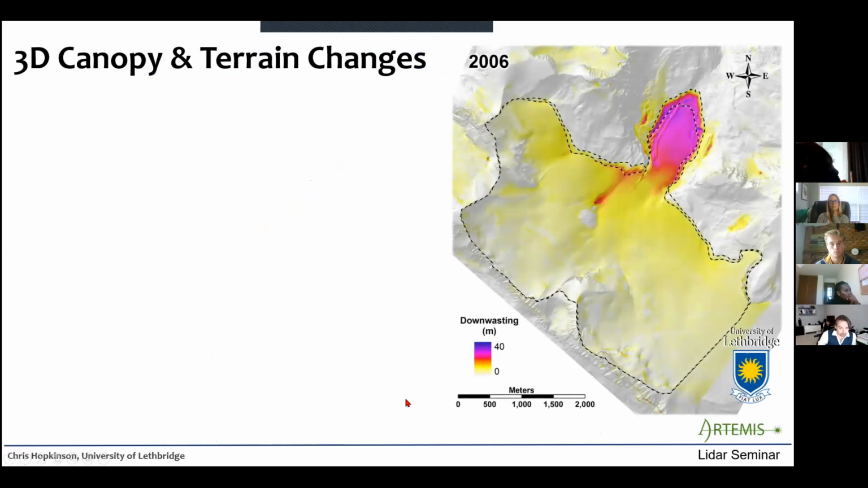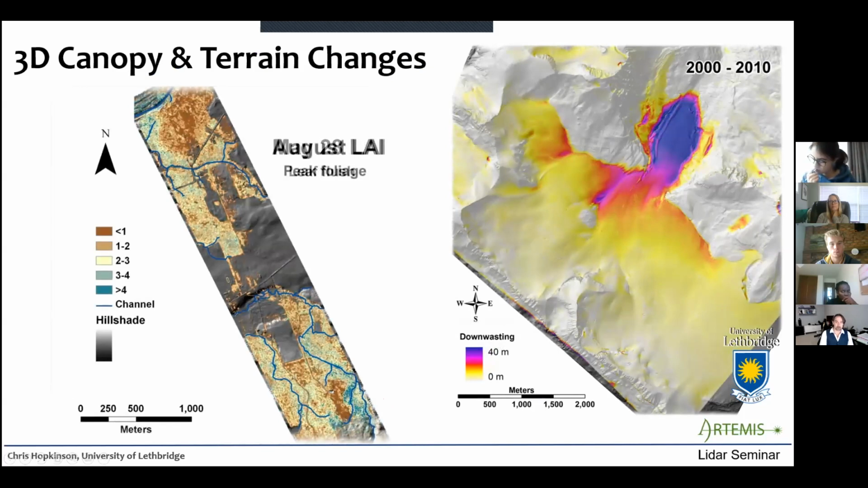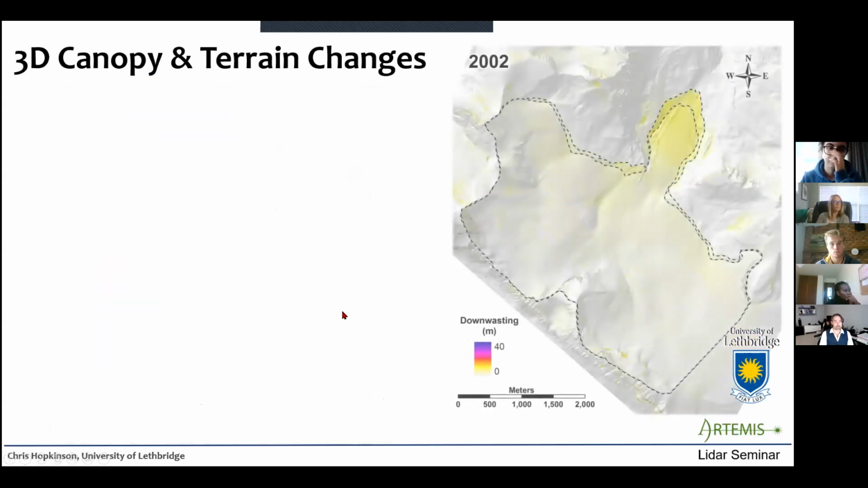Now, just a couple more examples of change. I now have 20 years of data over the Peyto and Wapta ice fields, but this just represents a 10-year time series. You can see the change in morphology of this Peyto glacier and the down wasting. We got up to 40 meters of down wasting over that 10 years, probably at least double that by now.